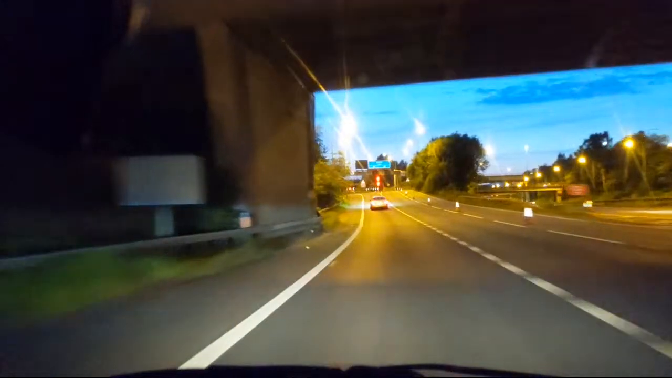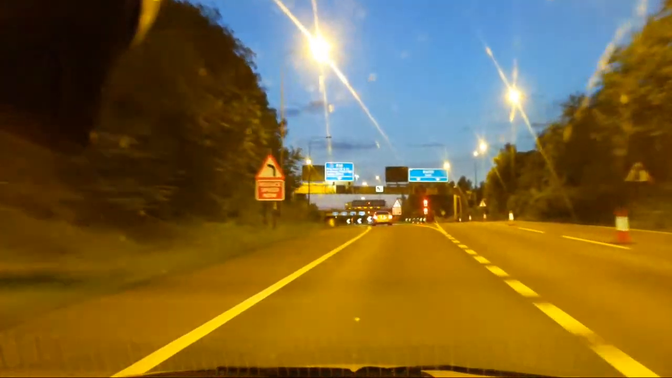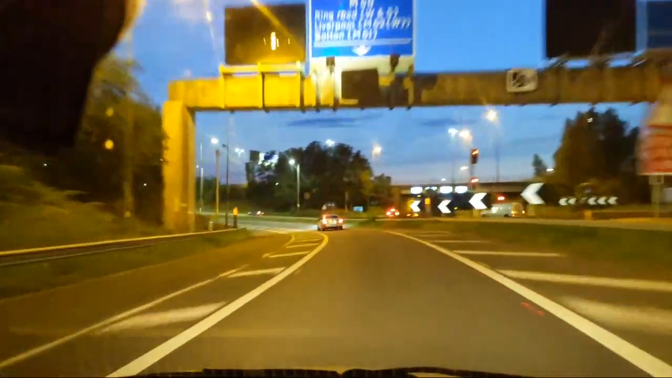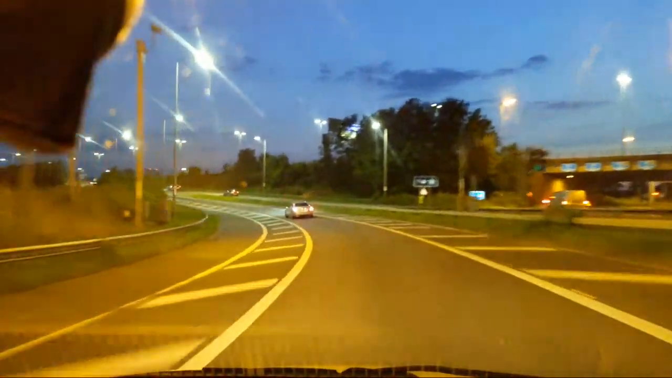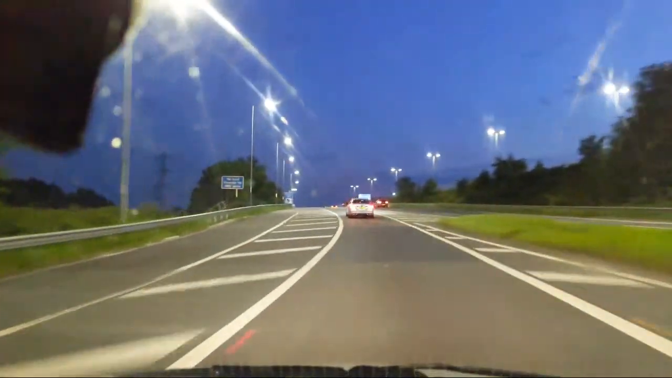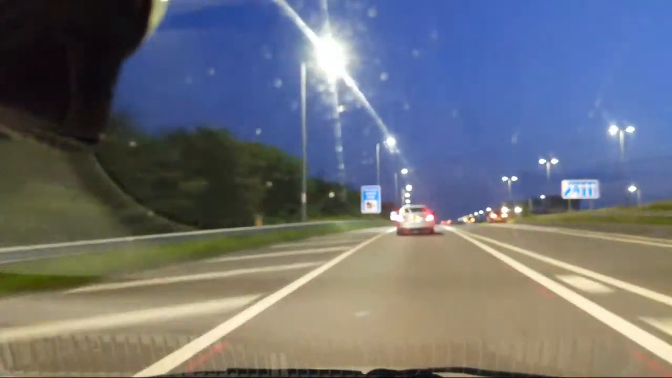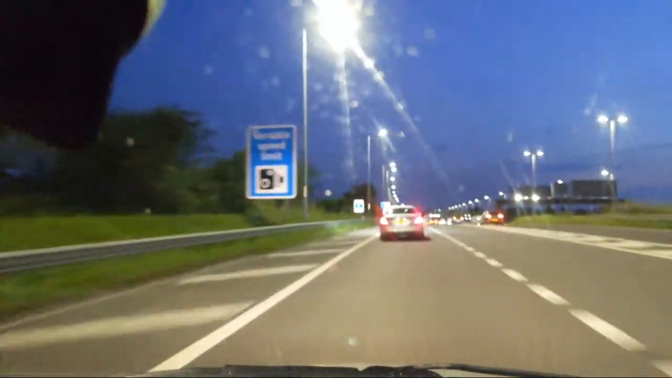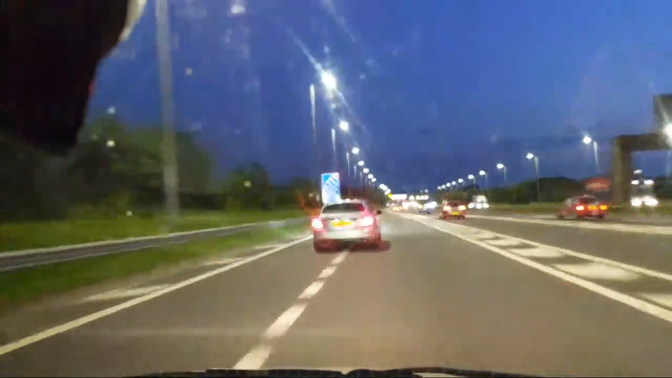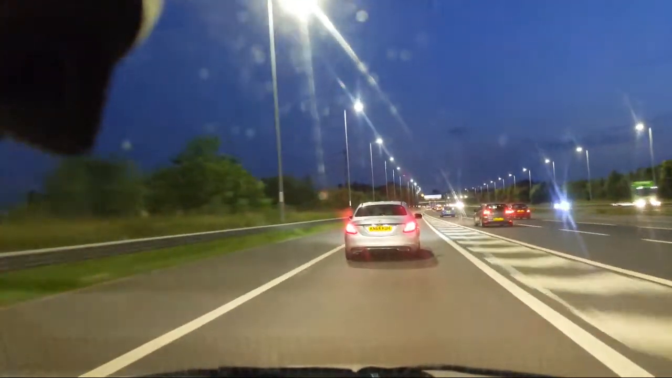So we're now on the roundabout that I was on about before. There's nothing on the matrices here, but there's no roadworks here either, so I think the roadworks are actually down on the M66. So yeah, national speed limit ahead. So we're all back to normal.